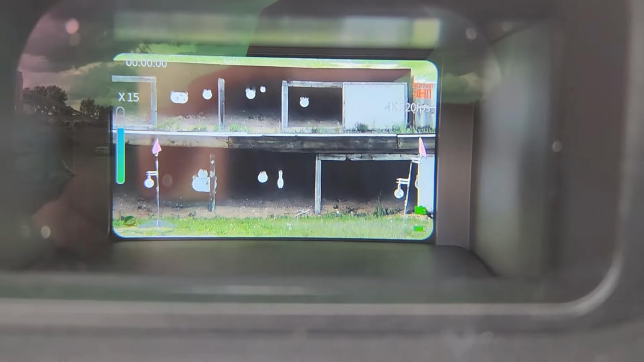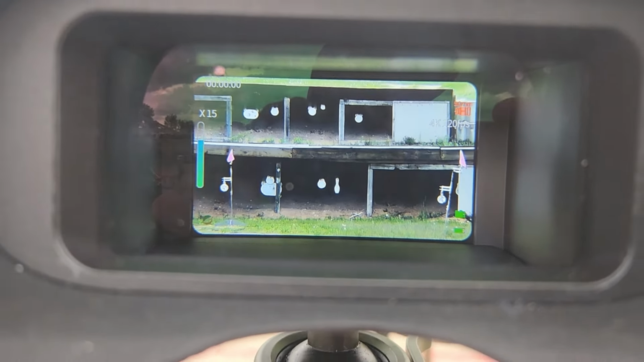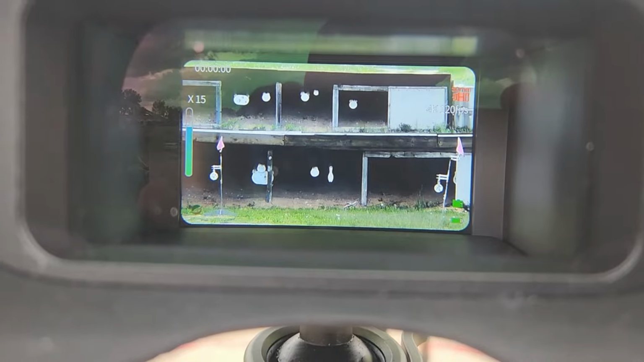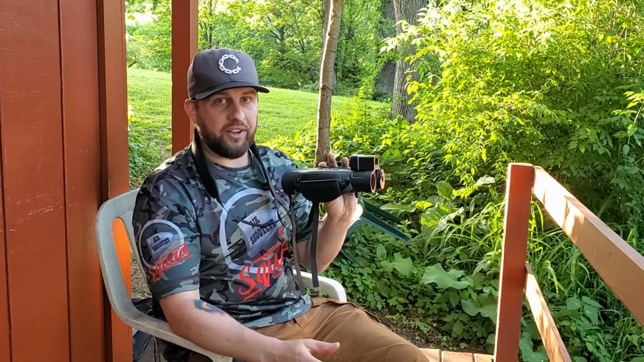So I'm sure it'll be less when you have the IR on at night, but for daytime use you definitely can use this at NRL 22, and it works really well. Everybody here liked it, and next we'll look at some night stuff. Not so bad, right? I thought this thing was pretty sweet, and the battery life was fantastic.